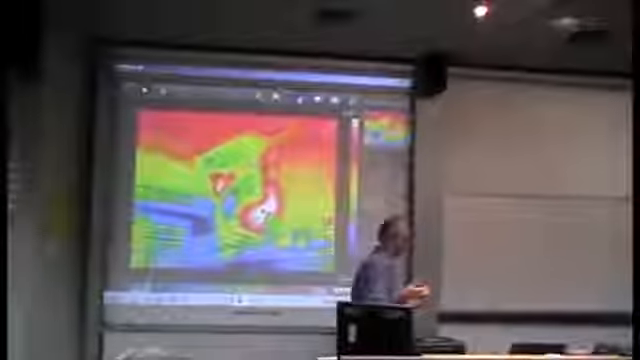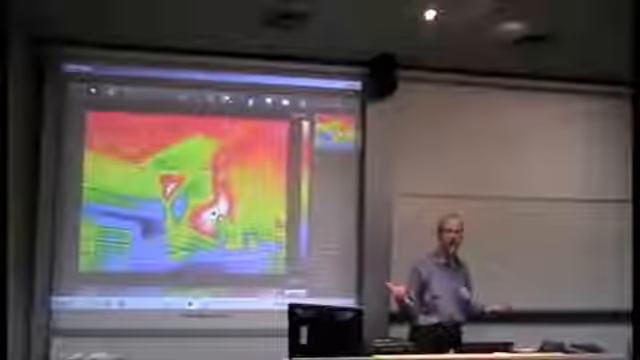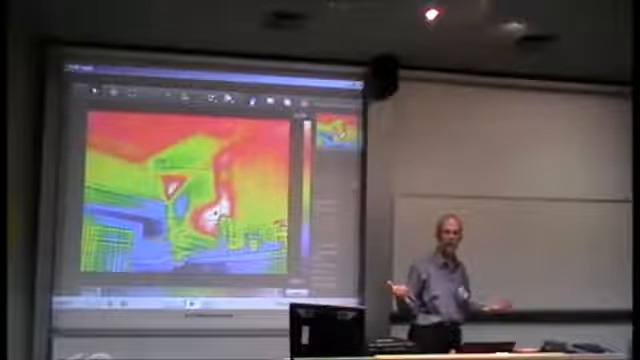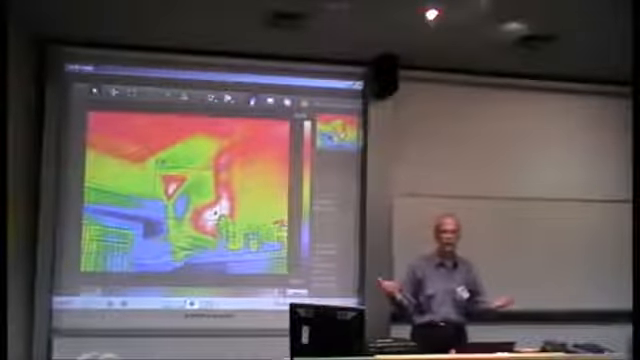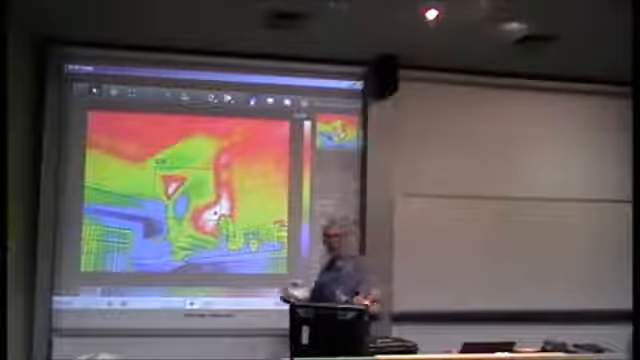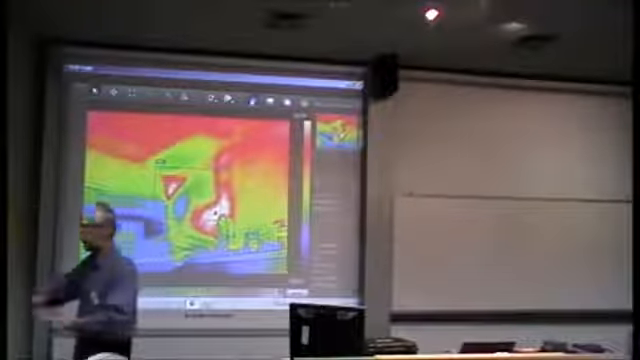So we're looking at 6 metres divided by 8. About three-quarters of a metre, so 750 millimetres. So what it's actually picking up is an average temperature of something about that size. That's the trouble with these things. People think, oh, I'm picking up this spot, and you're not.